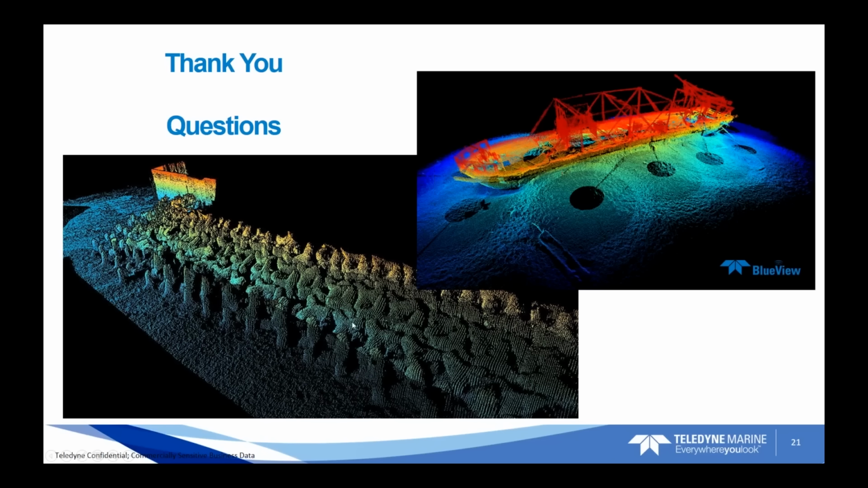And this data down here was actually in Osaka, Japan, and we used the BV5000 on a vessel to collect data using the motion scan capability.